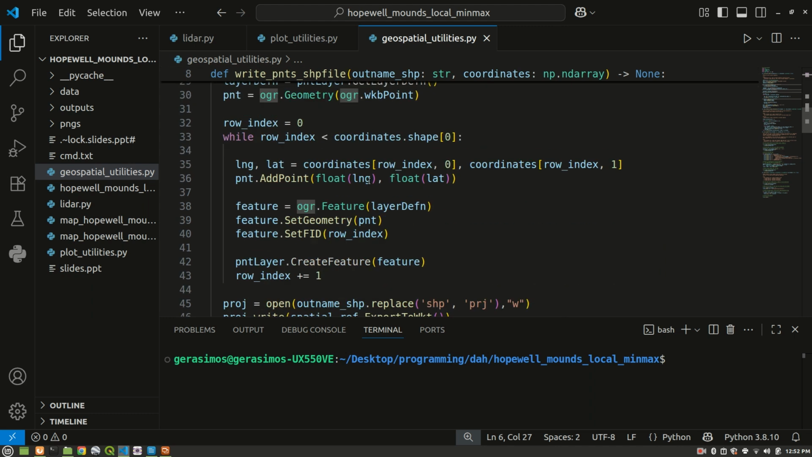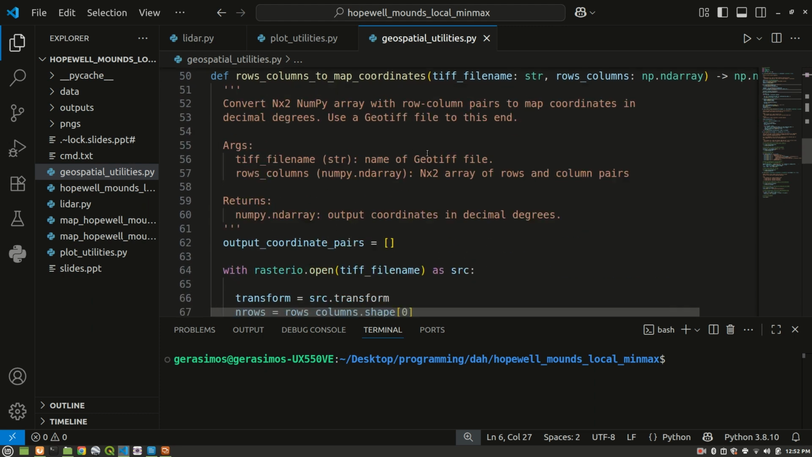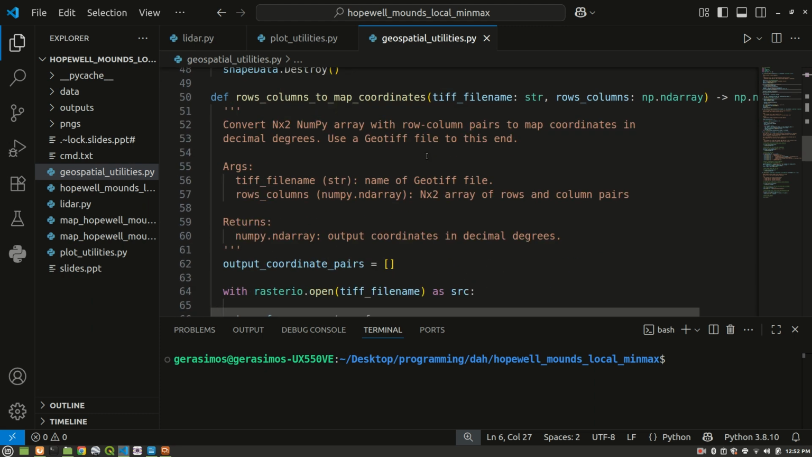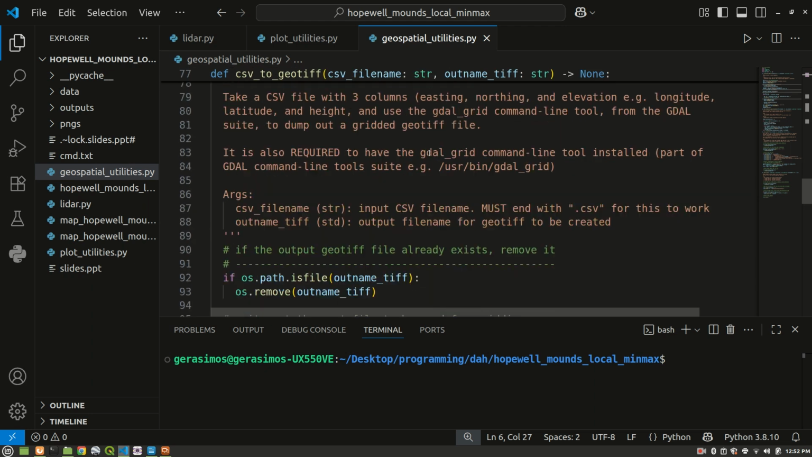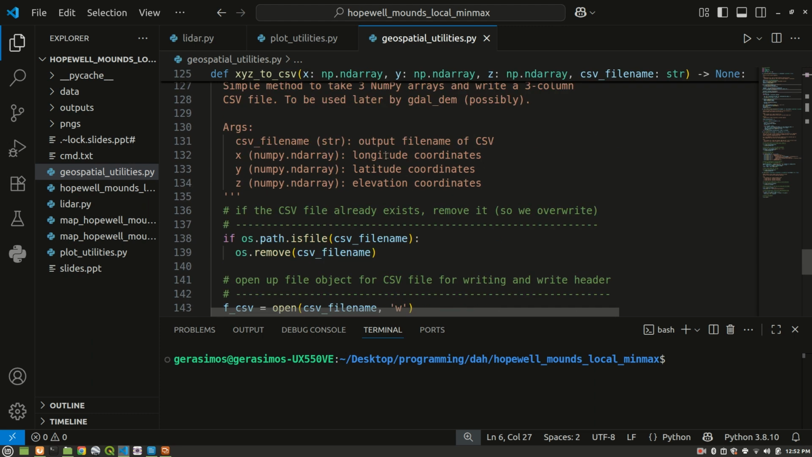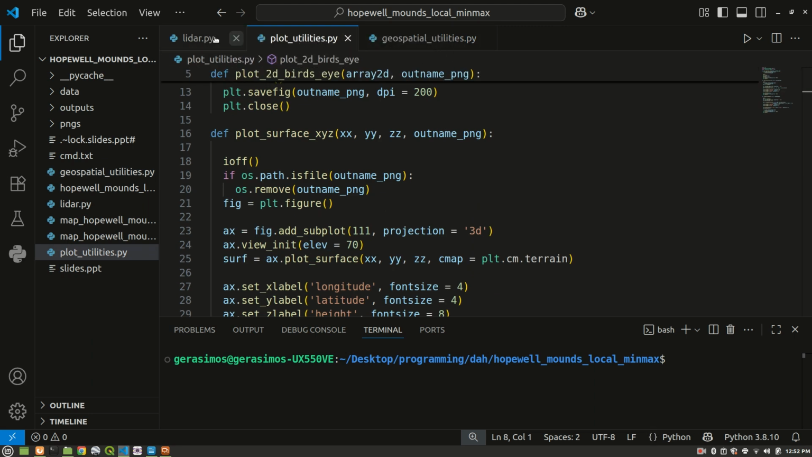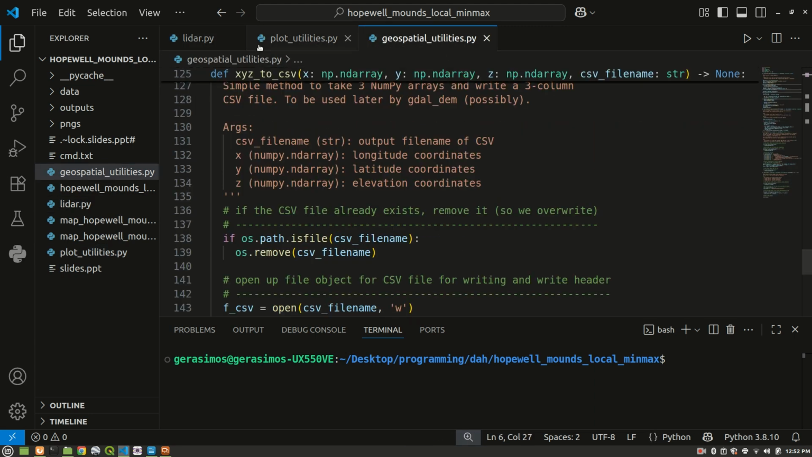We're going to get to all this, but you can see another method here for creating a CSV file, for example, that's going to hold the points, and converting the CSV to a GeoTIFF. I'm trying to keep this video a reasonable length, but we're going to be starting with these 3 utility files here, and we're going to build off of it.